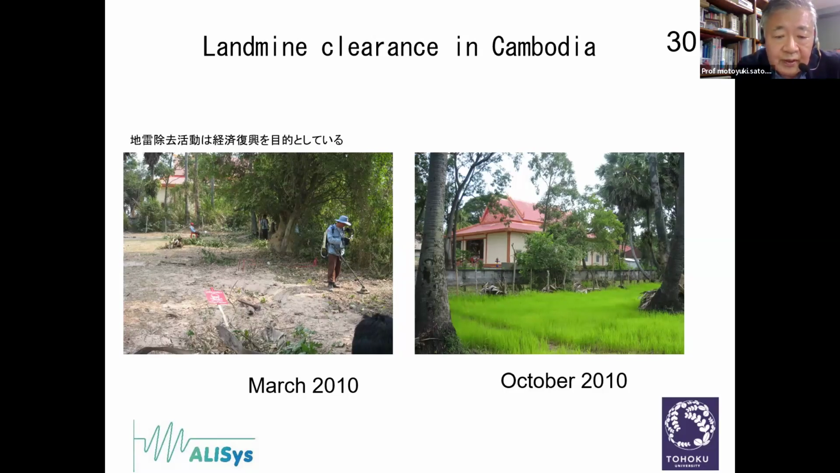This figure shows one of the sites where our sensor was applied for landmine detection. The left figure shows March, and the right figure shows the same location in October. The building that you can see is a Buddhist temple. At the same location, after the removal of the landmines, local farmers can use this rice paddy.